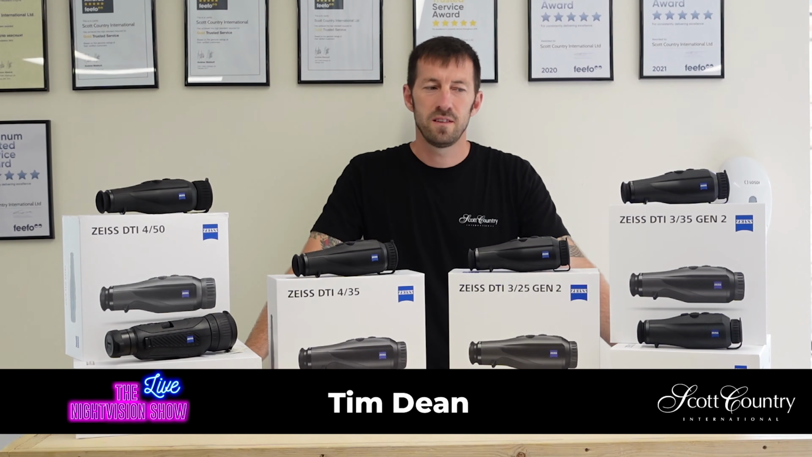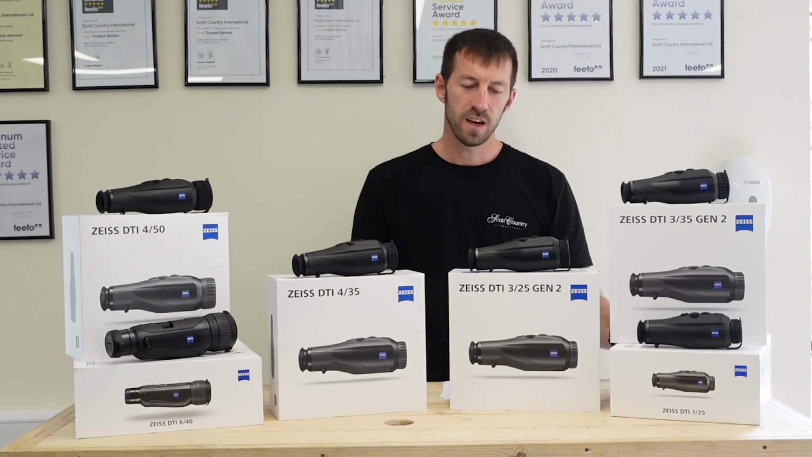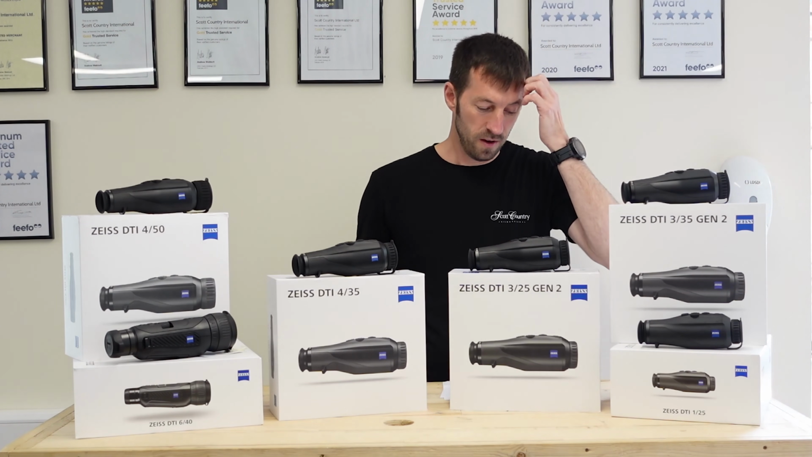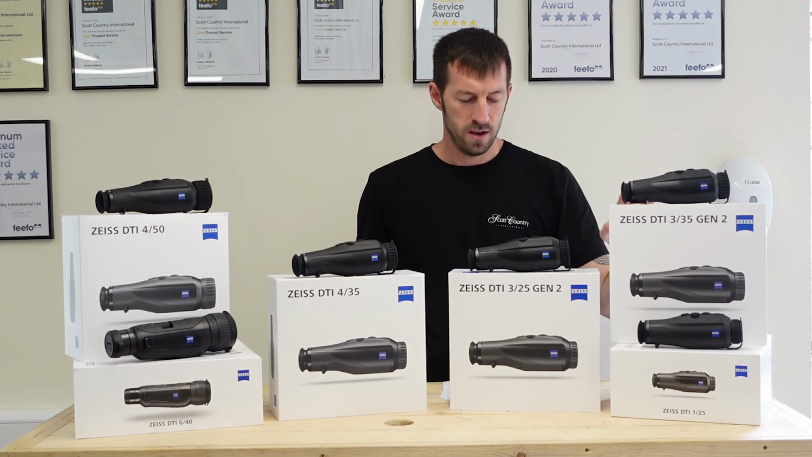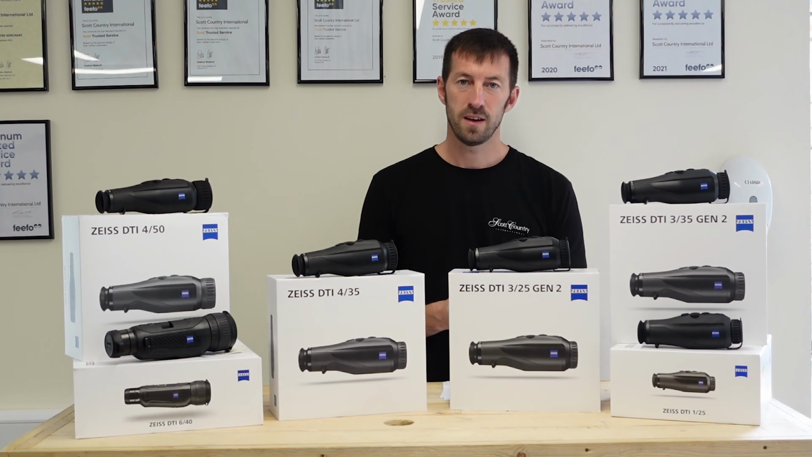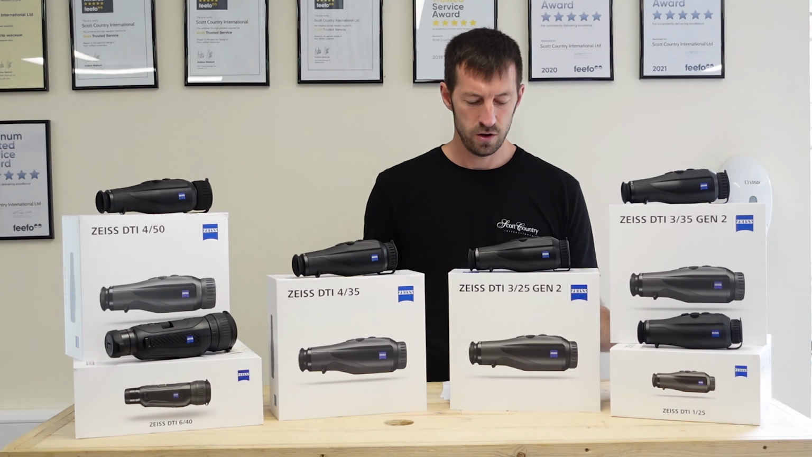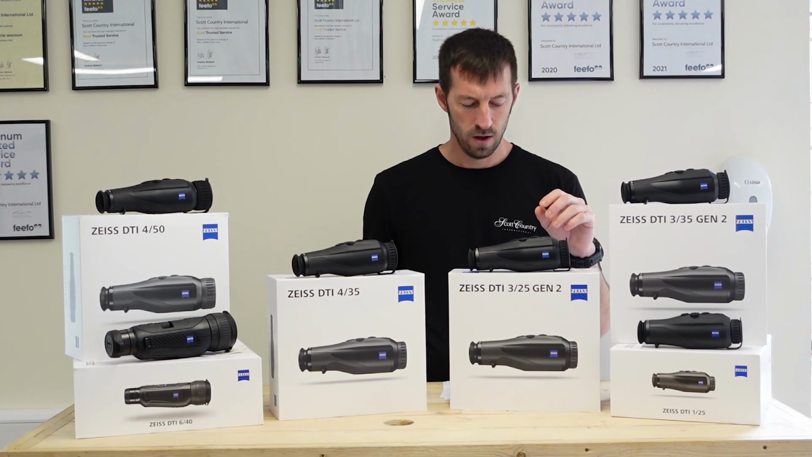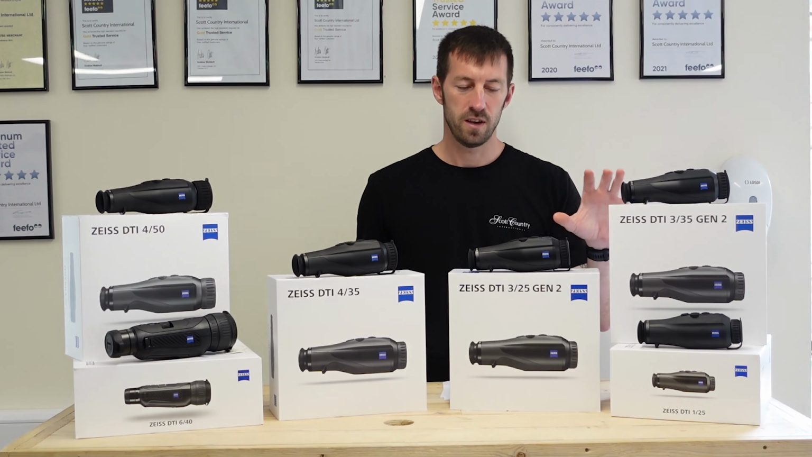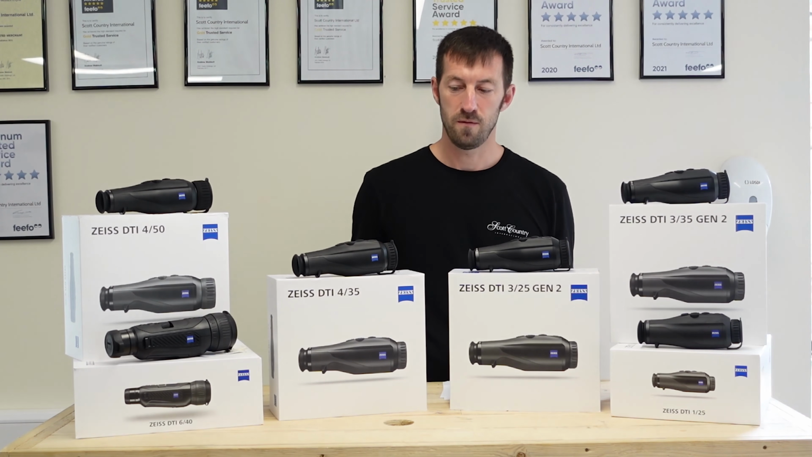International. What we're going to talk about today is the full lineup of Zeiss handheld thermal spotters. We're going to start down at the lower end range, from the DTI 125 up to the 335. Now these are 384 by 288 sensor, with sub 35 millikelvin NETD, ranging from a 930 meter detection range up to a 1300 meter detection range. All in a very similar body. All that changes much in that is the field of view, what you're getting with different focal lengths, ranging from the 19mm up to the 35mm.